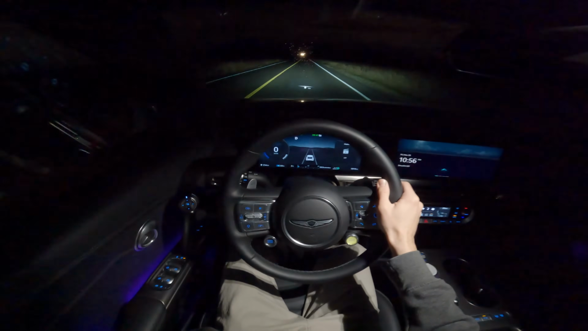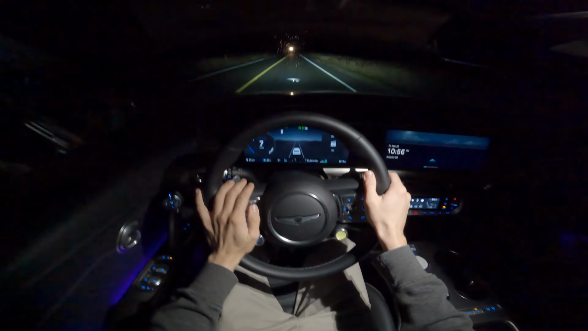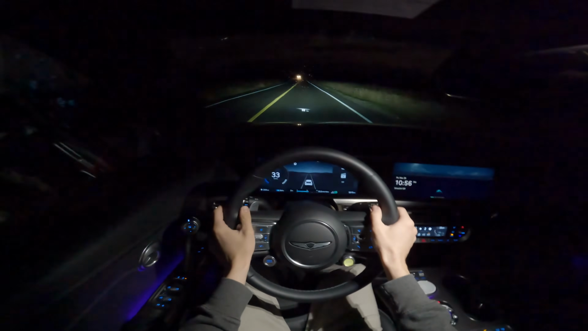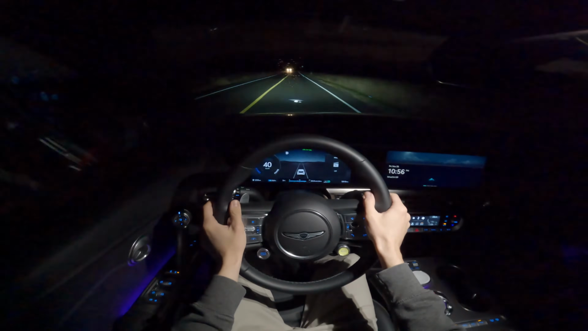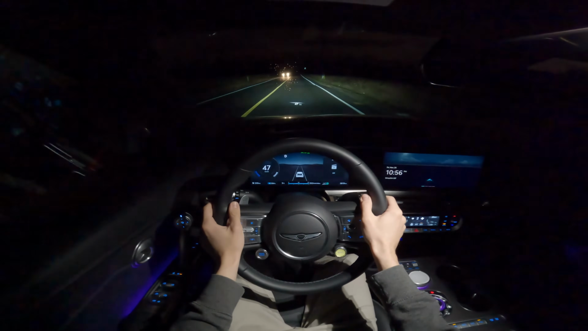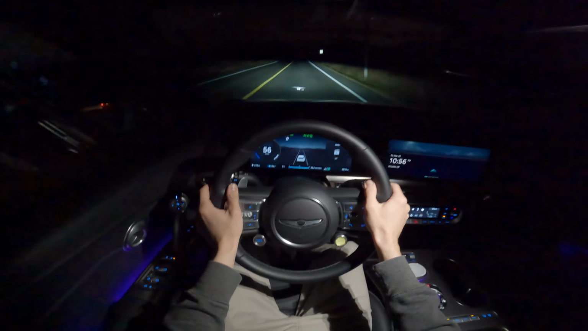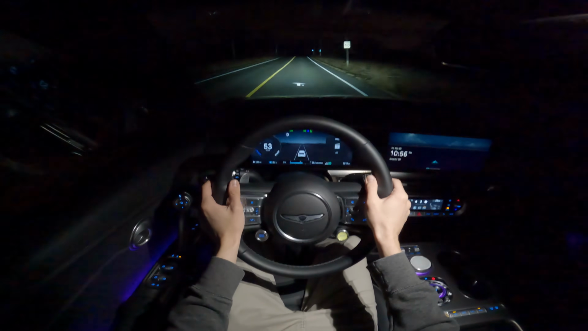Okay. A very violent stop there in the end. Definitely, you feel the weight, but it's also just not the optimal conditions, right? We have a couple degrees above freezing. It is kind of wet. So, all in all, I would say that was still a respectable performance here of the GV60.